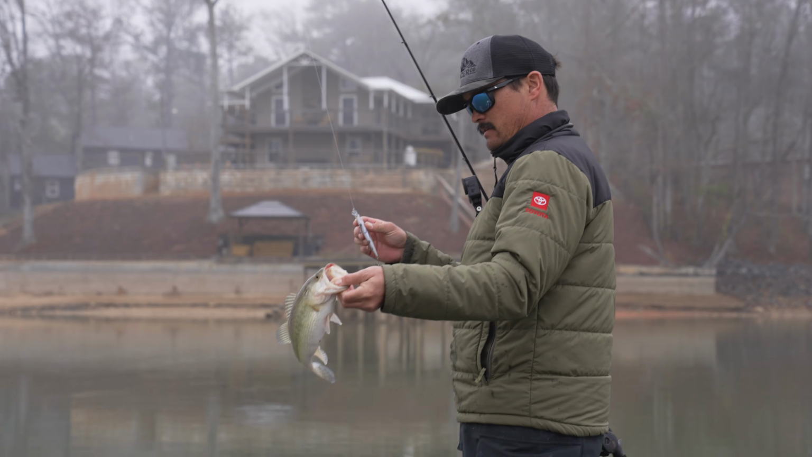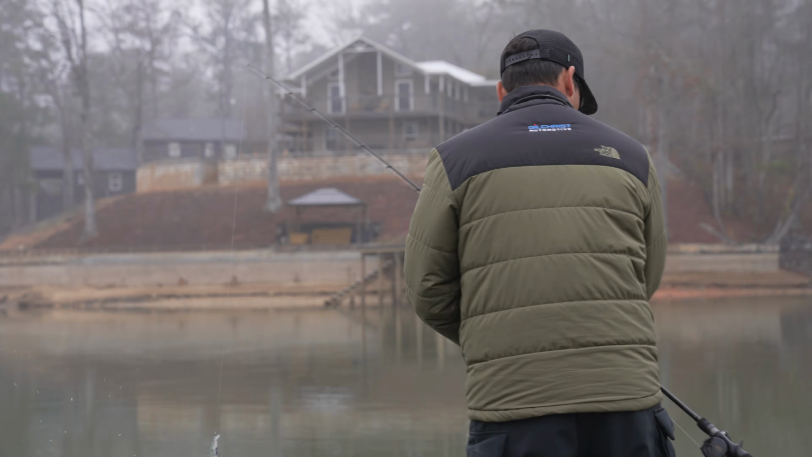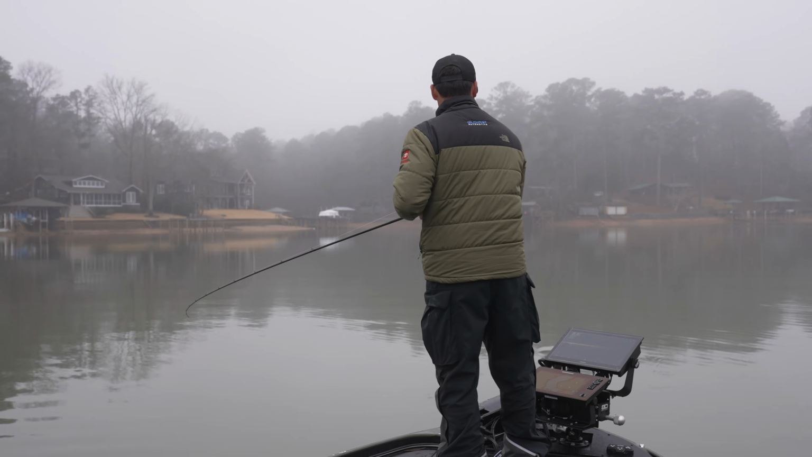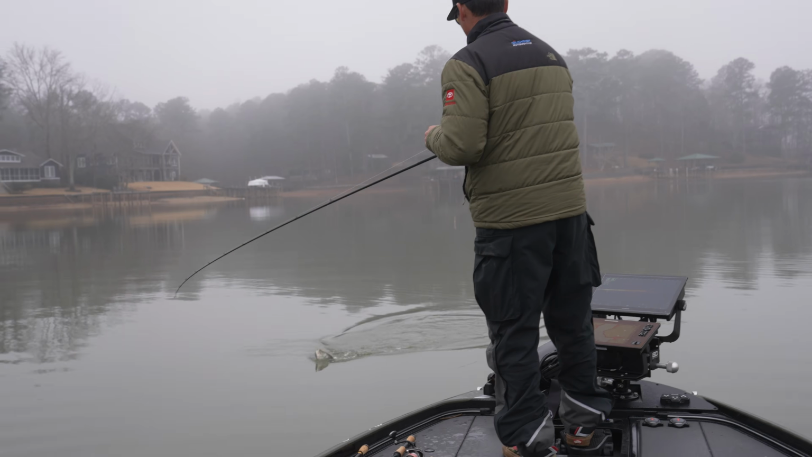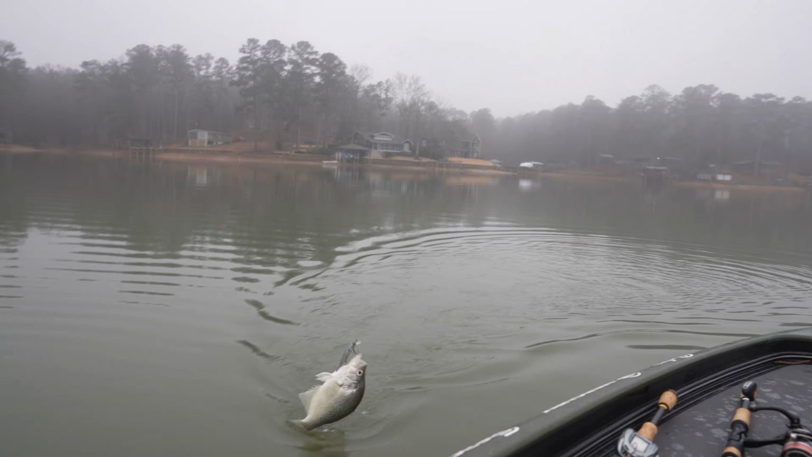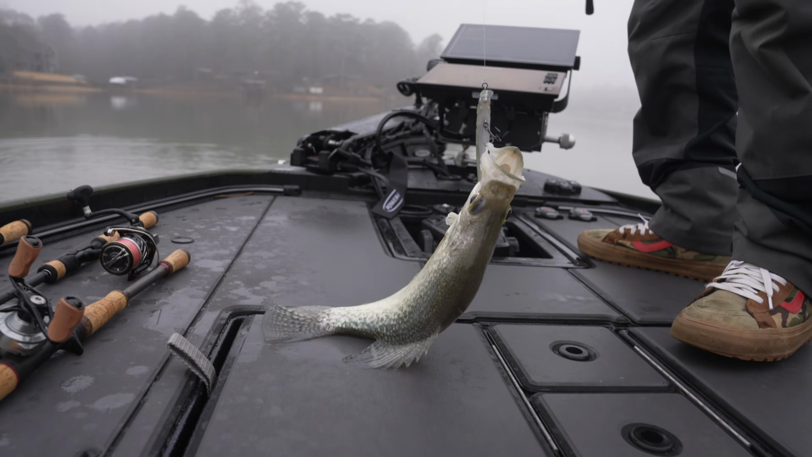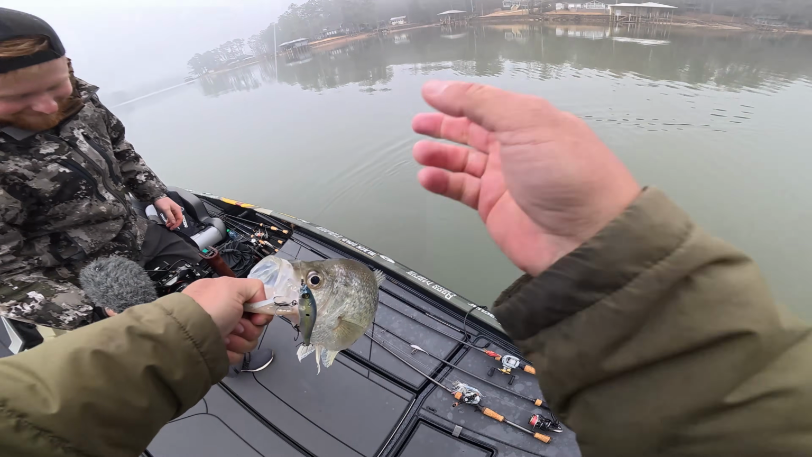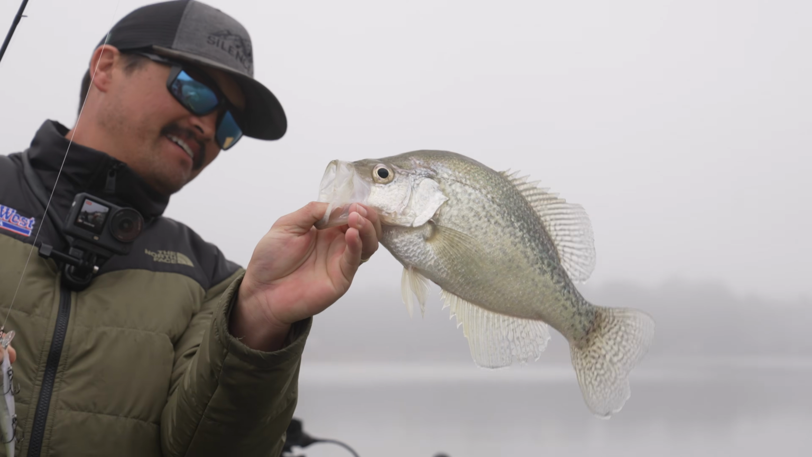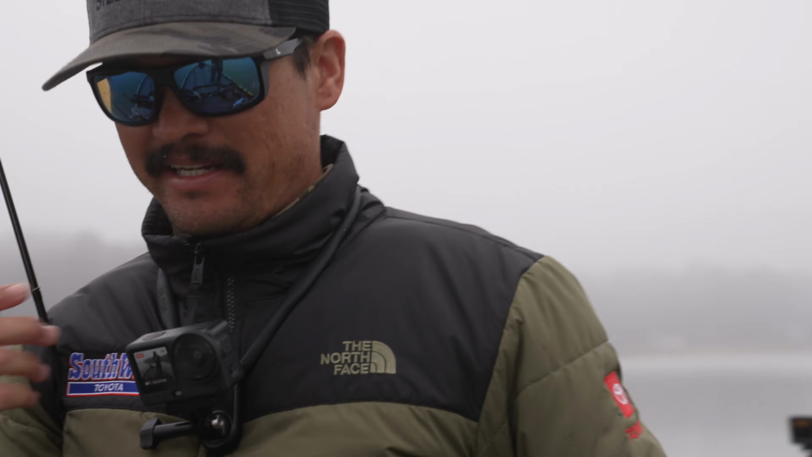Dirty water, middle of the creeks. Look at this, dude. This is ridiculous. Mad crappie, dude. Look at the size of this crappie. That is a magnum crappie. Gosh. Big old crop. Pretty fish. Jerkbait eater.